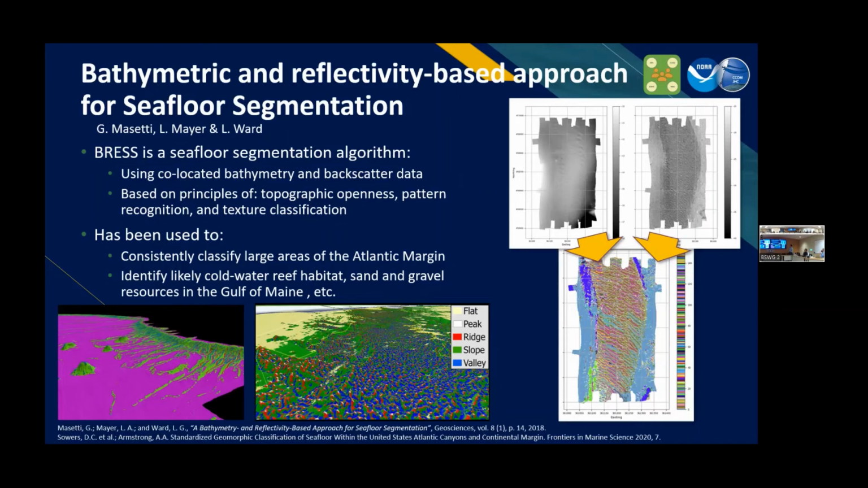And we've been successful in using it to classify large areas of lake margin, cold water reef habitats, as we mentioned before, sand and gravel resources, et cetera. And so we want to think about how we can continue to use something like this to add value to some of our other products. For example, I don't think it's a new idea to use the segmentation to improve our calculation of the angular response curves by keeping an apples to apples comparison as we move forward.